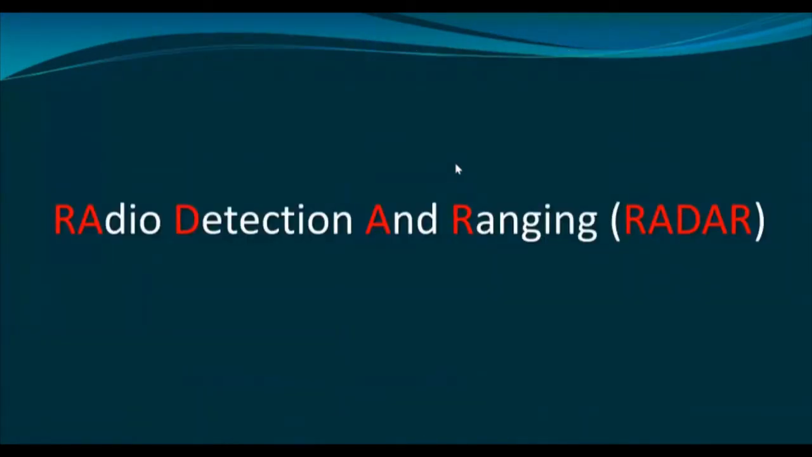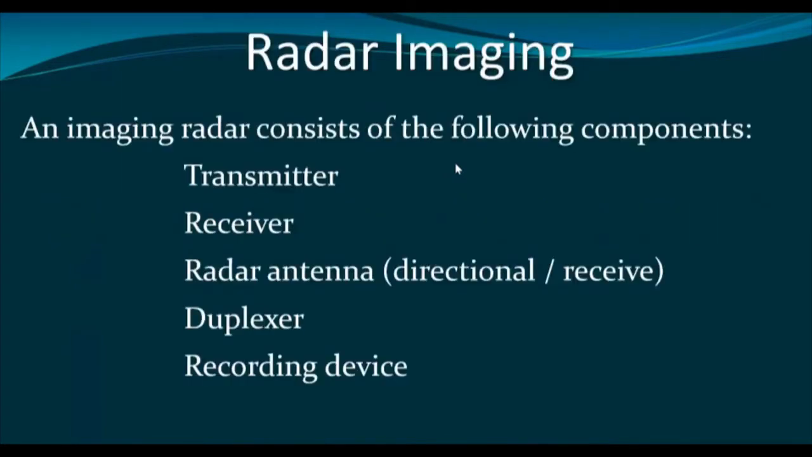So now let us start our discussion on radio detection and ranging, radar. What are the devices or components associated with a radar sensor? We have the transmitter that is used to transmit the electromagnetic energy towards the Earth's surface. Then we have the receiver that receives the energy backscattered from the Earth's surface.